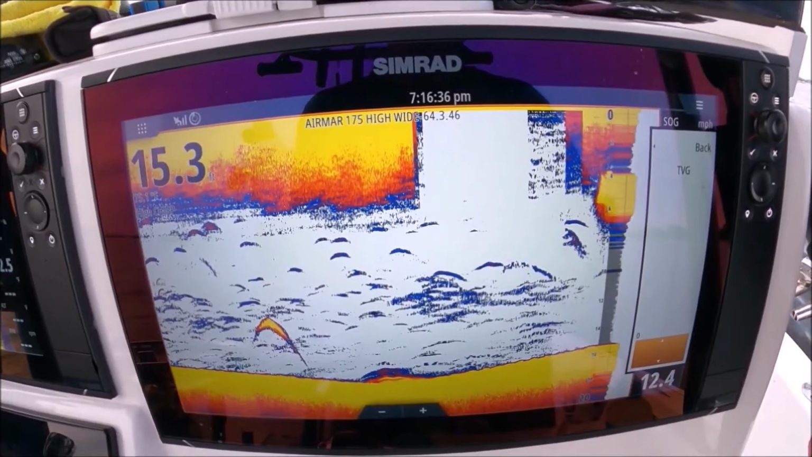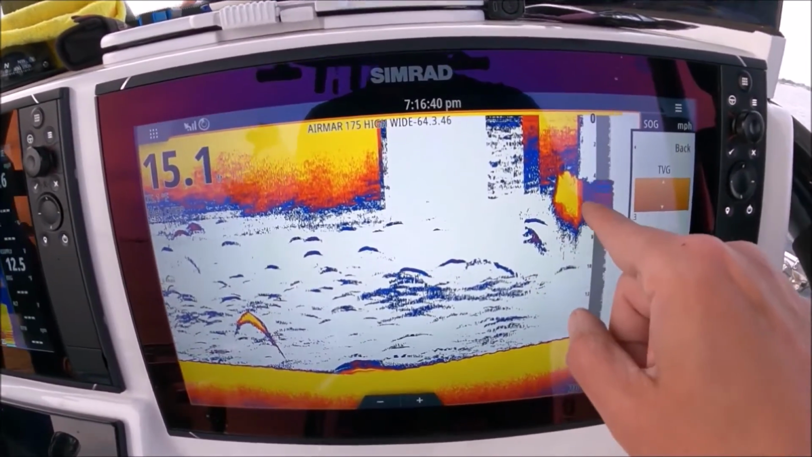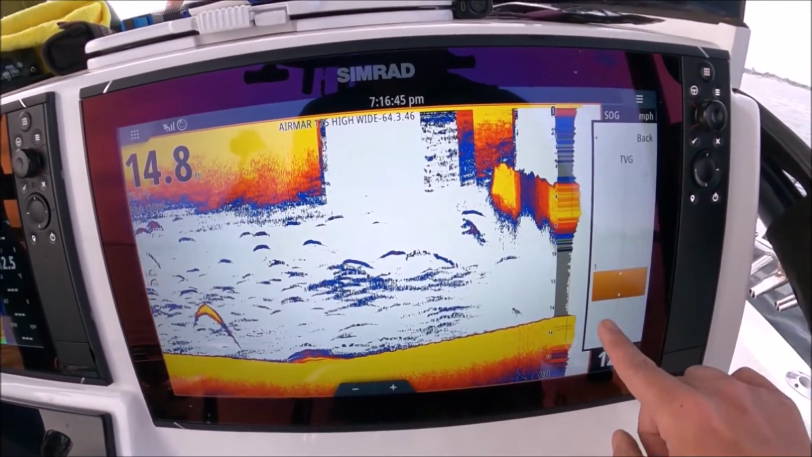So if you really like that clean screen, crank it up. I don't recommend it though, because you will see like that school of bait right there may have been removed completely.